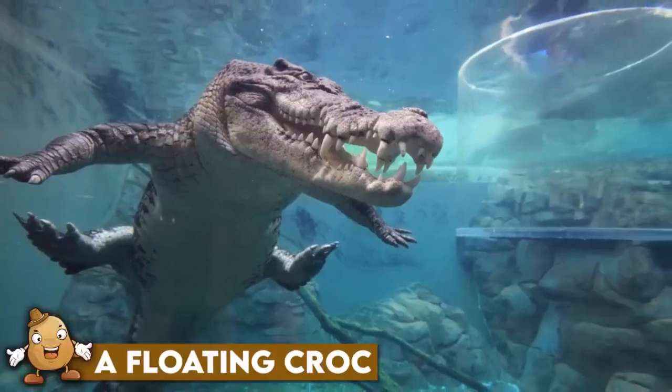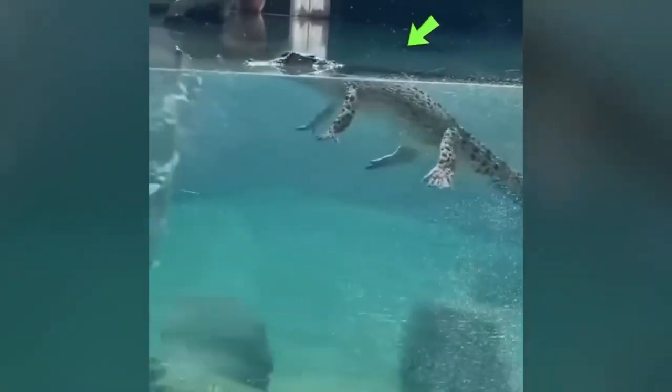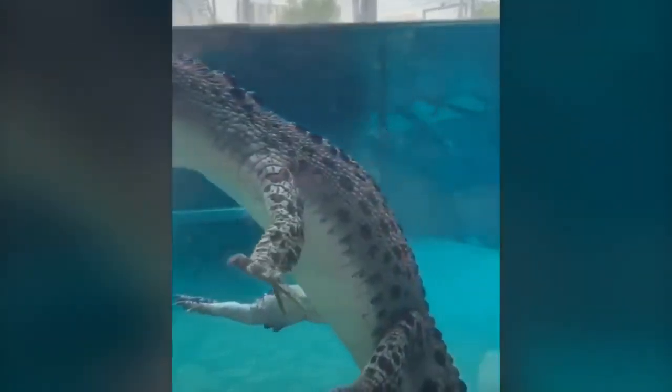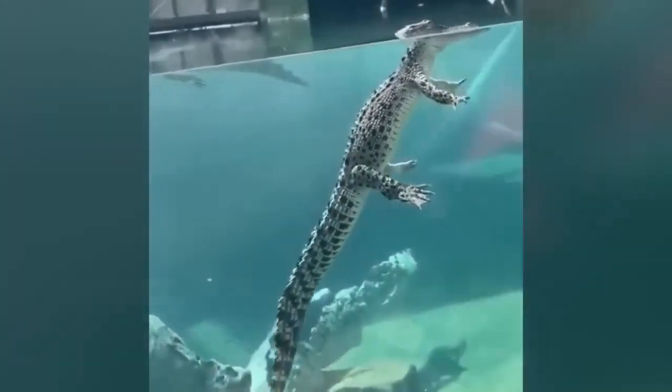A floating croc. In this short video clip, a crocodile is seen floating in the water in a zoo or something. The way the croc floats makes it look silly and lighthearted, and the clip is sure to bring a smile to the faces of viewers and provide a moment of humor and enjoyment. Many have even declared the croc their spirit animal.